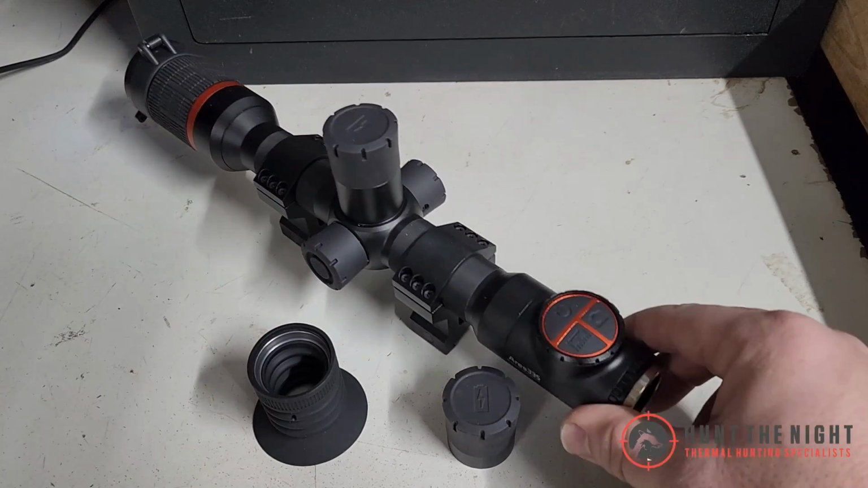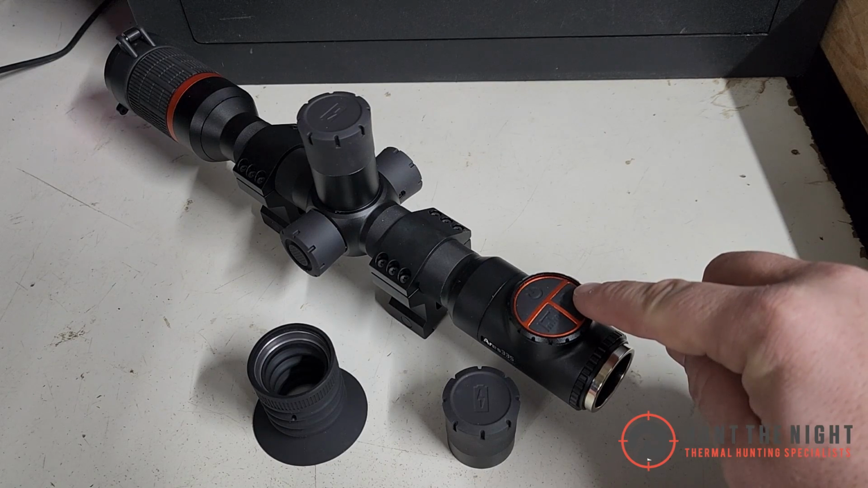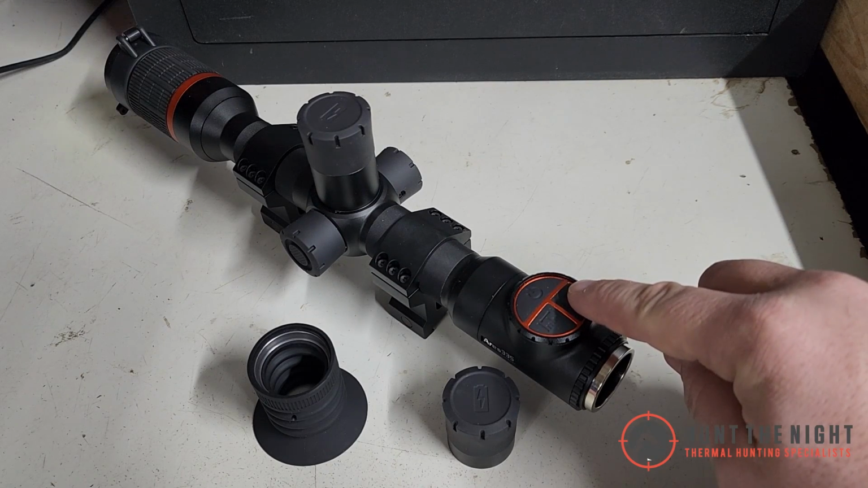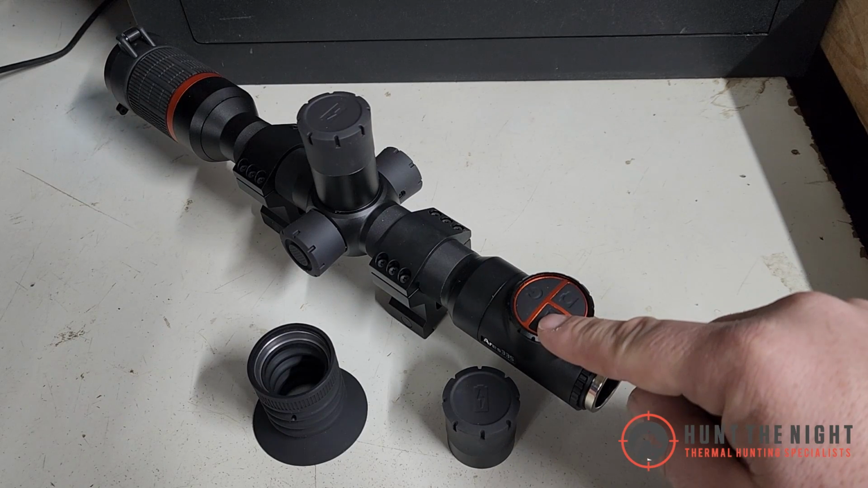On the back here, we've got a very, very simple, easy to use button system. We can press the button here for a photo, or hold it down to record, and it does audio recording as well. This button here changes our color palettes.